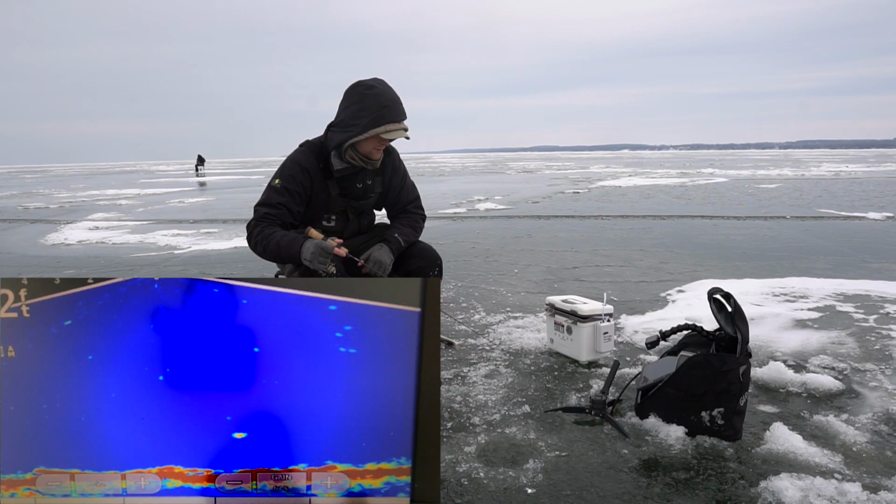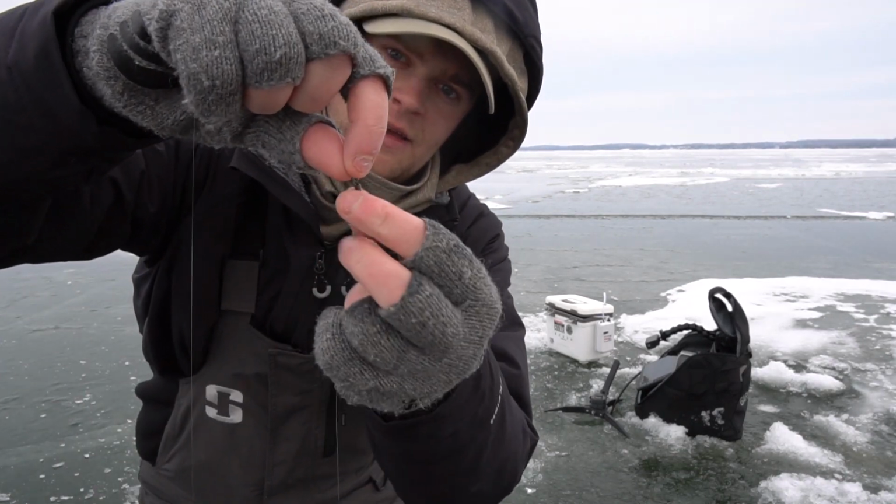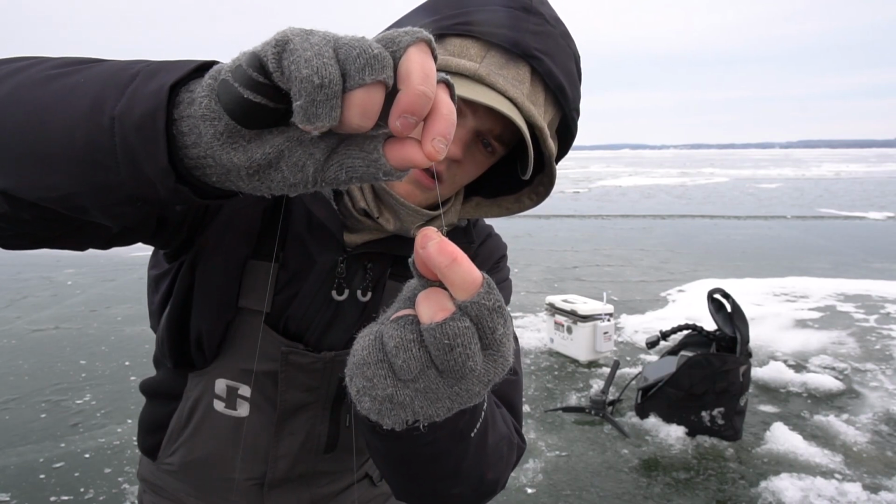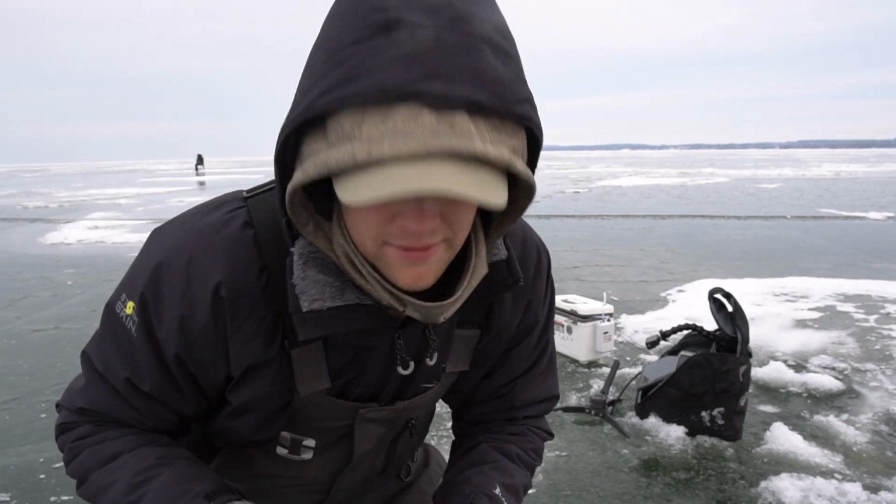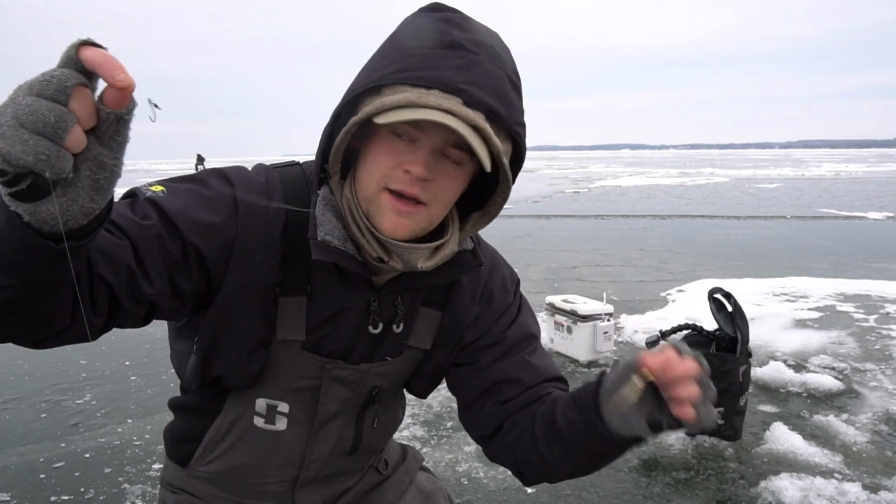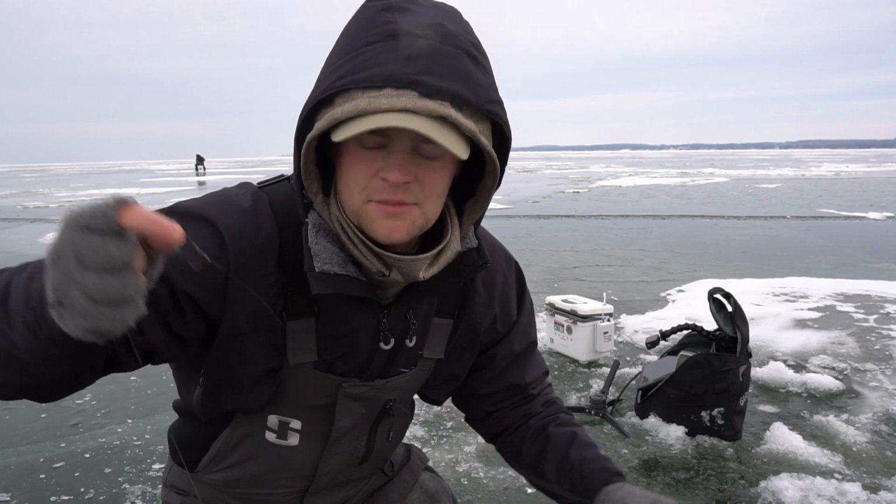Alright, so what I'm doing, I just added a slider hook on. Now you can see here, I've got that barrel swivel. I've got a hook that's going to sit up and horizontal like that. I'm going to put a wax worm or two on there. Usually I like to go about 10 inches from your bottom bait. I just happen to have a longer leader here, so I'm just going to leave it.